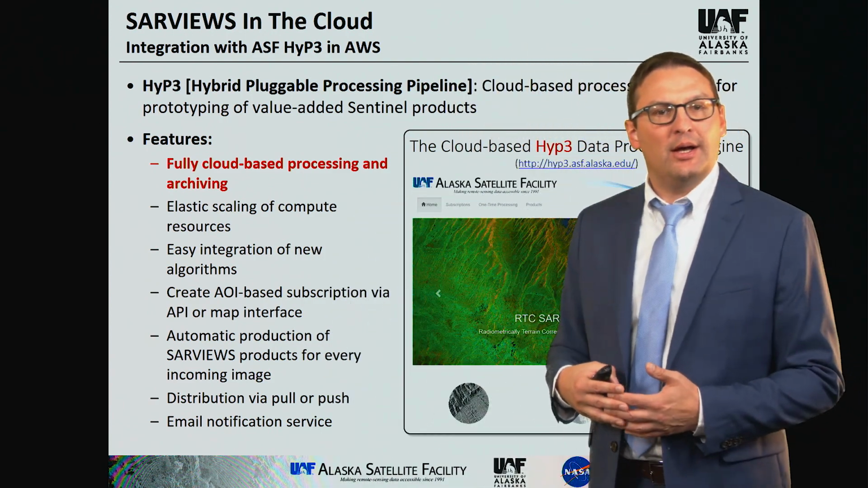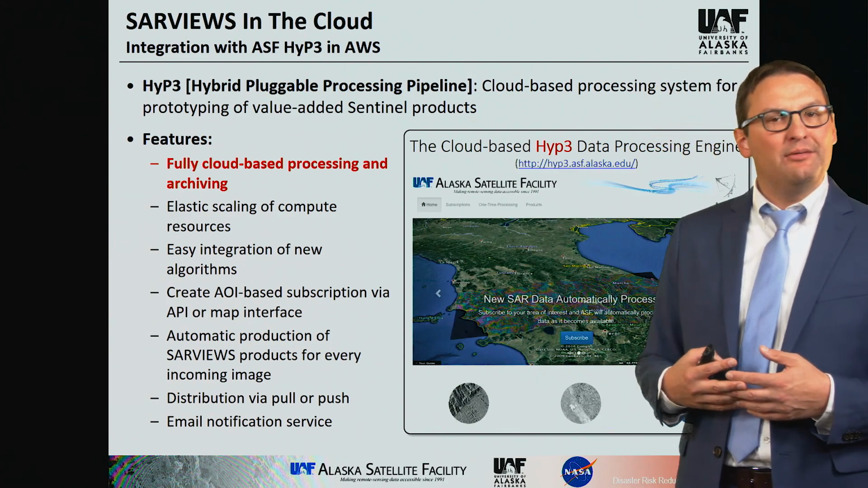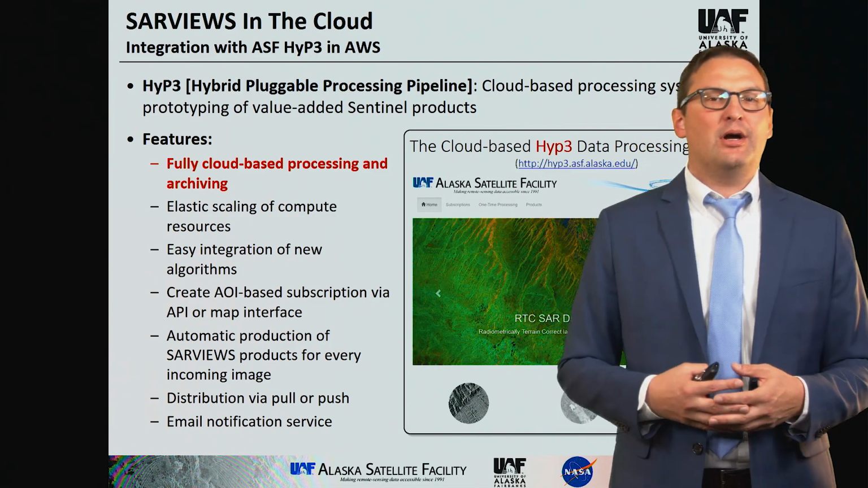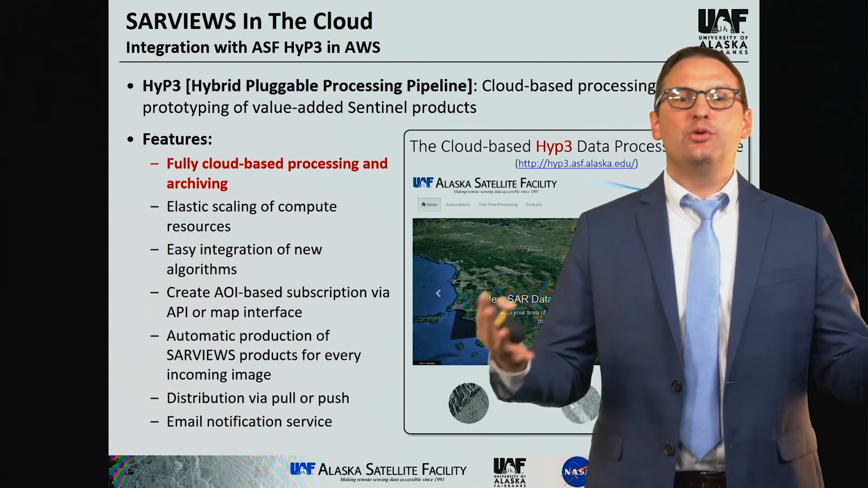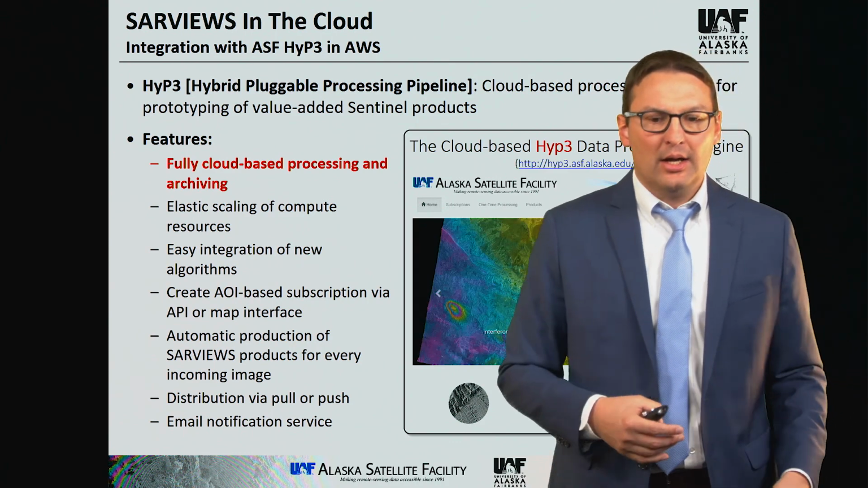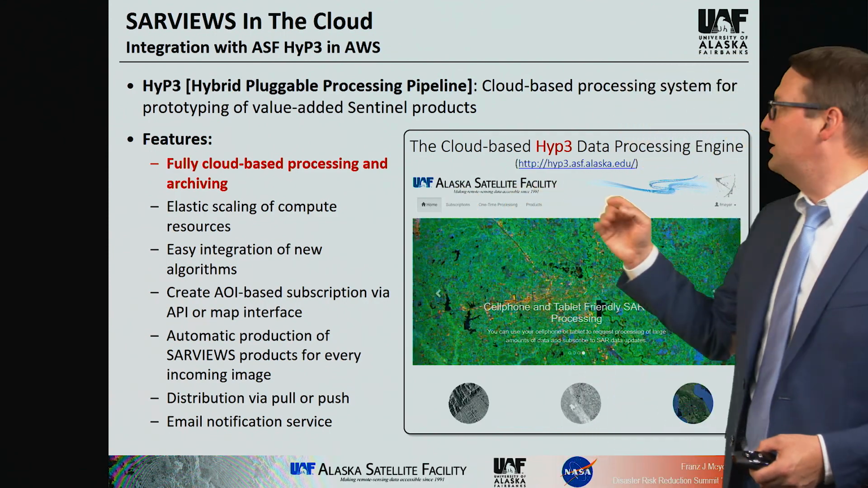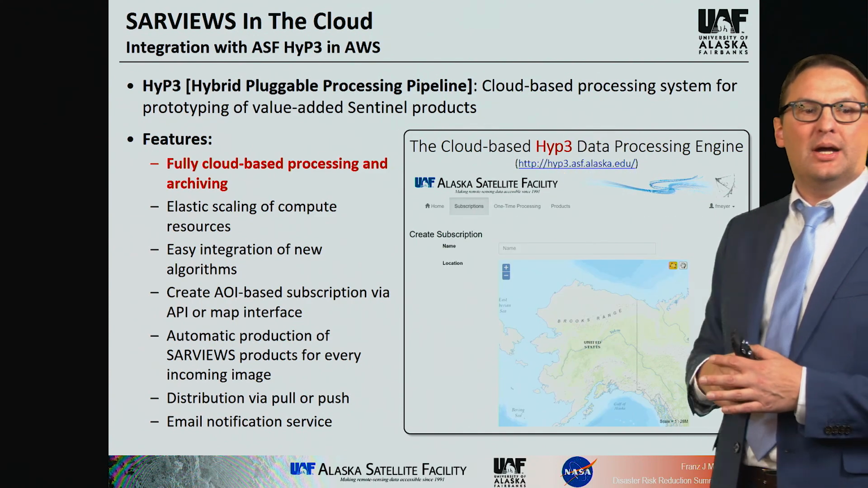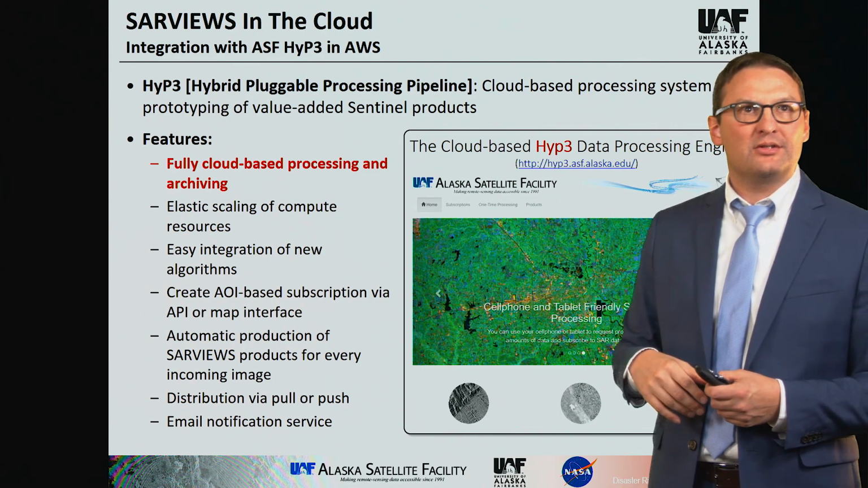Initially, as I said, this was a project that was meant for volcano monitoring, but because these capabilities that we developed are useful for all kinds of hazards, we expanded our services quite a bit. As part of this, we needed to migrate to a processing system that provides you a lot of flexibility and can respond to demand by scaling up automatically. So we worked with the Alaska Satellite Facility, and we fused our processing capabilities with the ASF's so-called HYPE system here. HYPE is a cloud-based data processing pipeline, and we fed all of our algorithms into that processing pipeline.